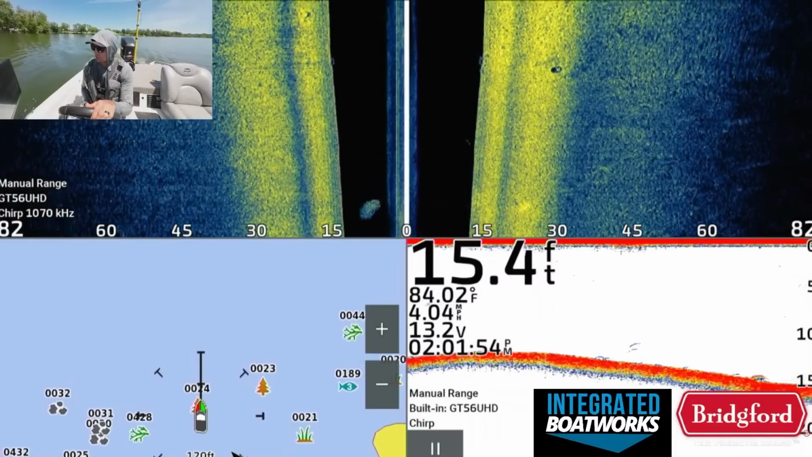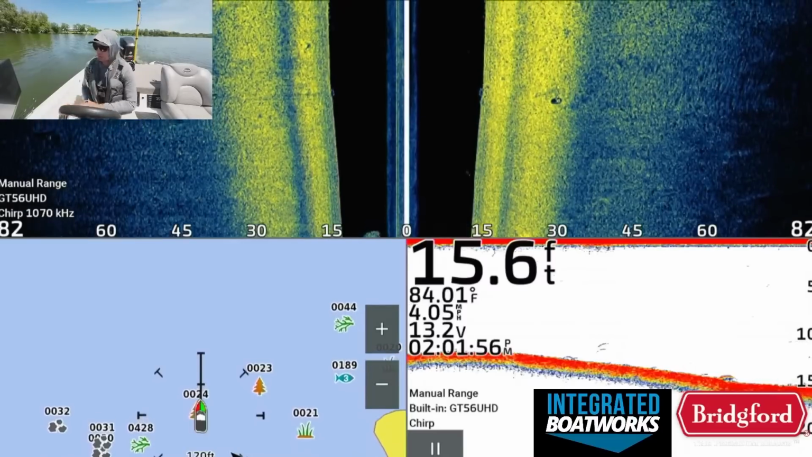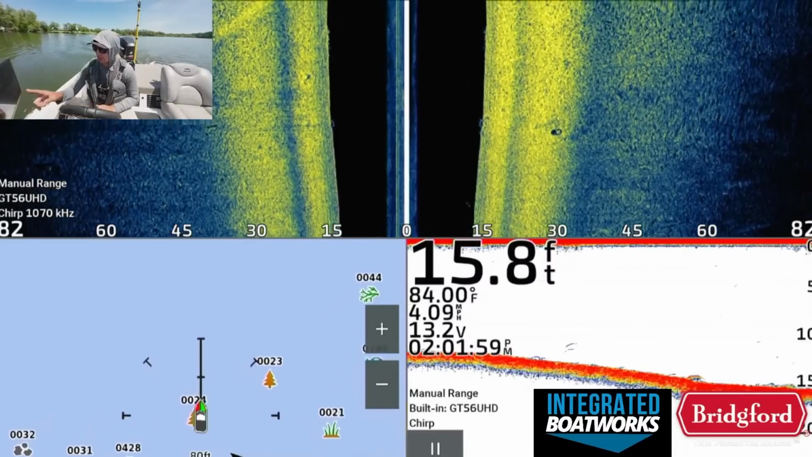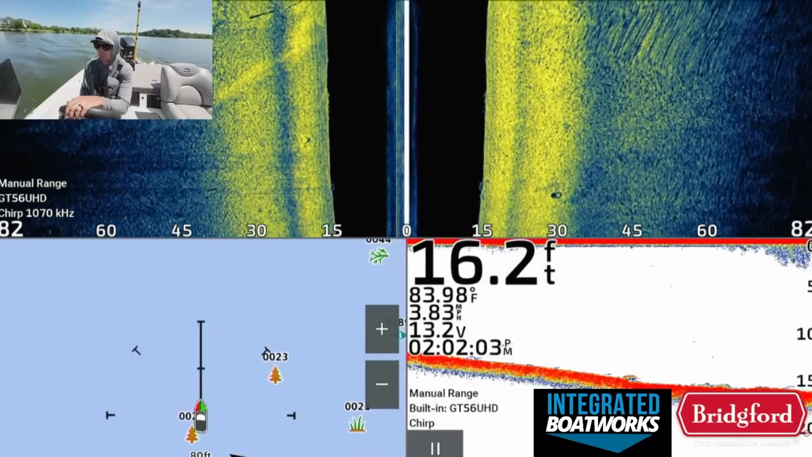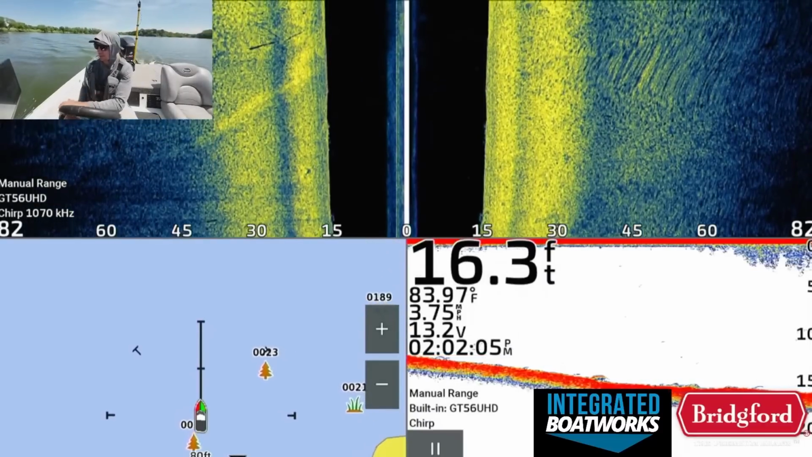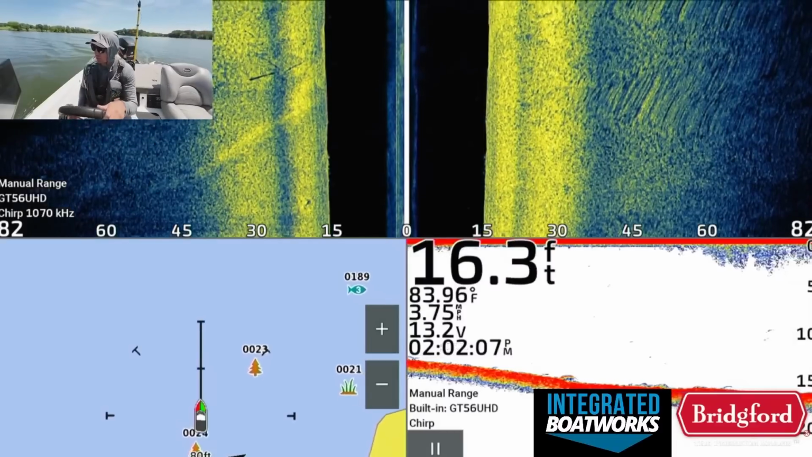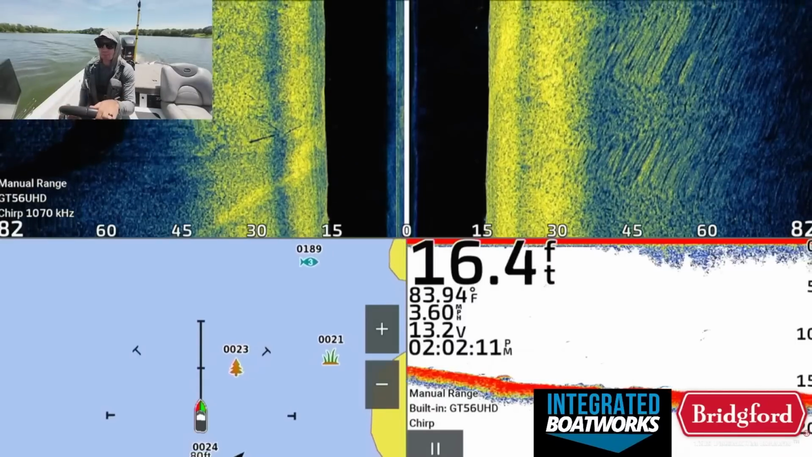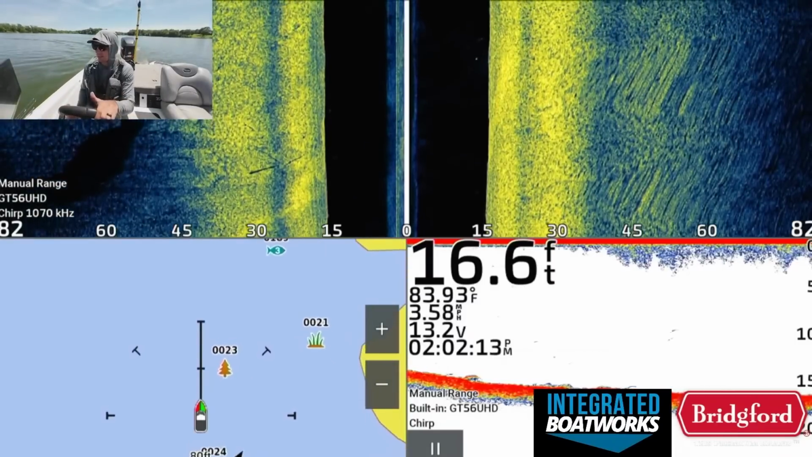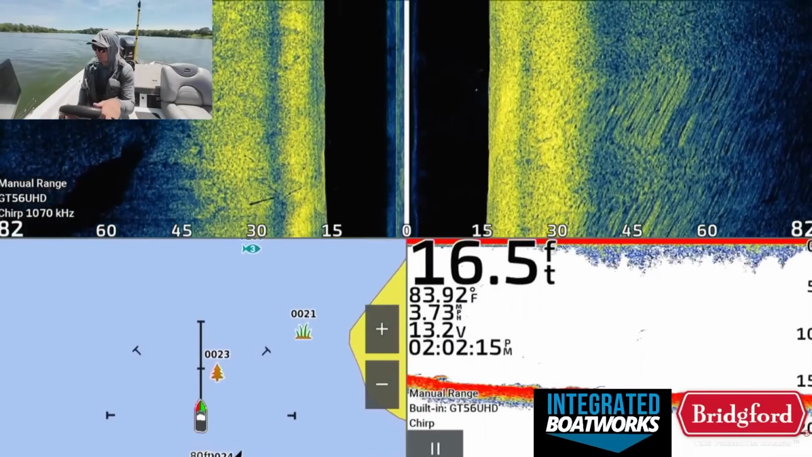The main goal is just to fish as many brush piles as possible, trying to target isolated individual bass. A lot of these brush piles are going to have crappie in them. They'll have smaller bait fish, bluegill, all kinds of stuff, and there might be one bass in that brush pile that you really can't even see when you graph over it with your standard electronics.